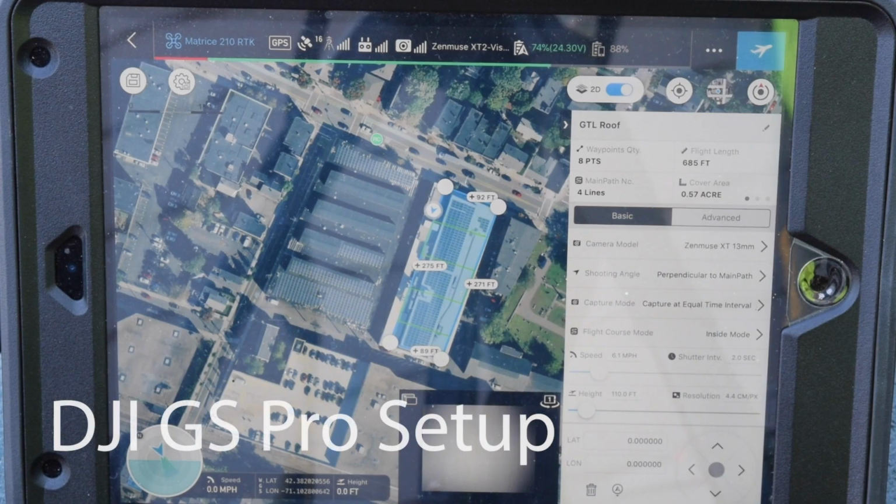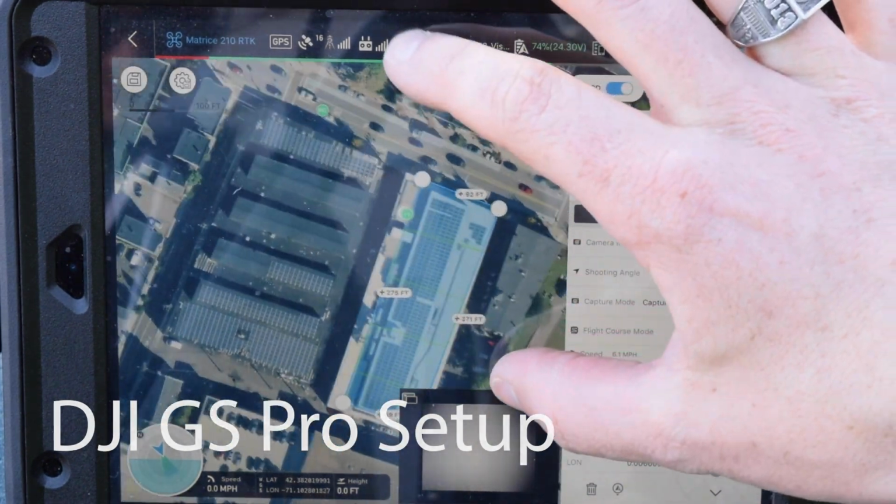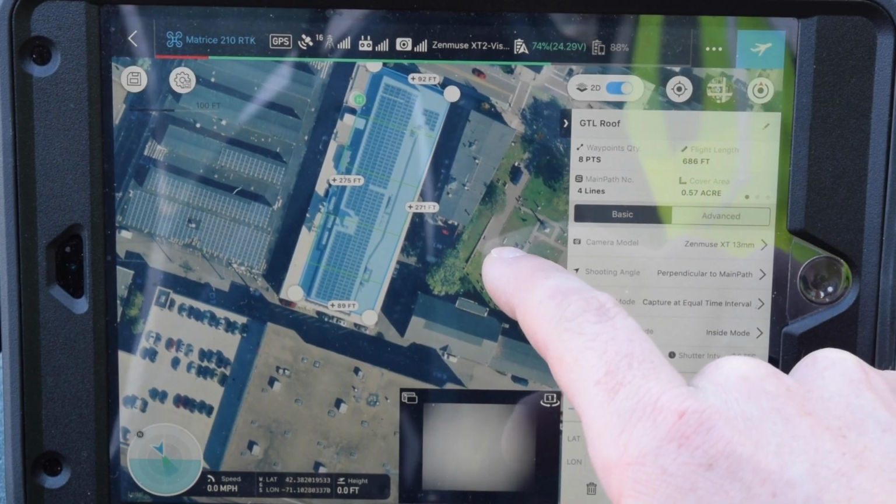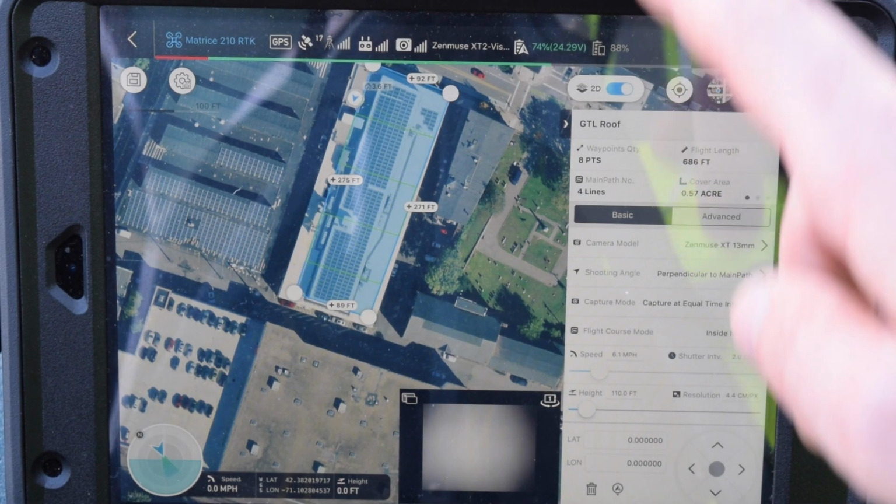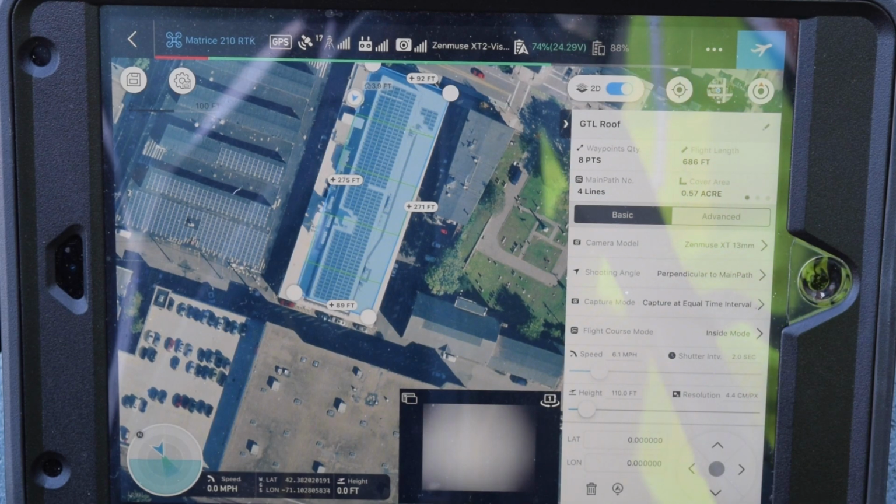All right, so we have Ground Station Pro here. What you're looking at is the Greentown roof, which we have outlined in this polygon, and you'll notice that we have the Zenmuse XT 13mm. However, we're flying with the Zenmuse XT2. That's okay though. Ground Station Pro works fine with that.